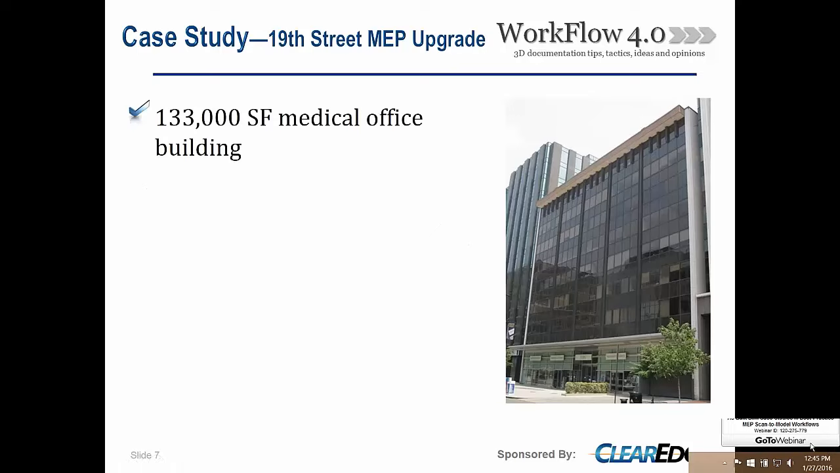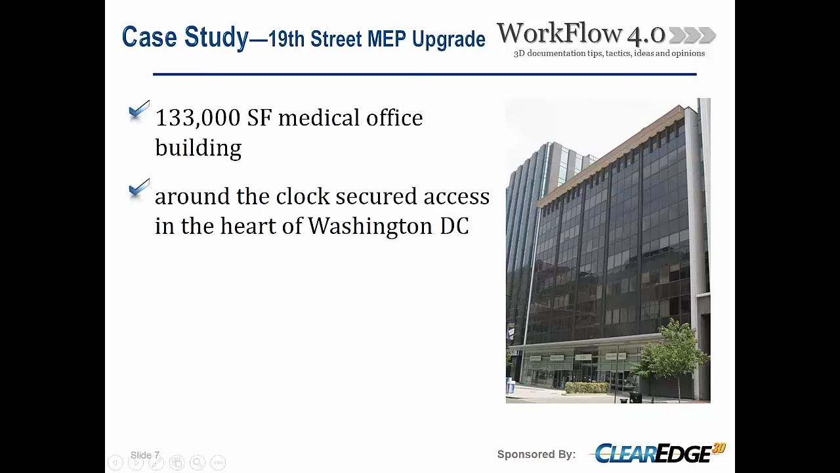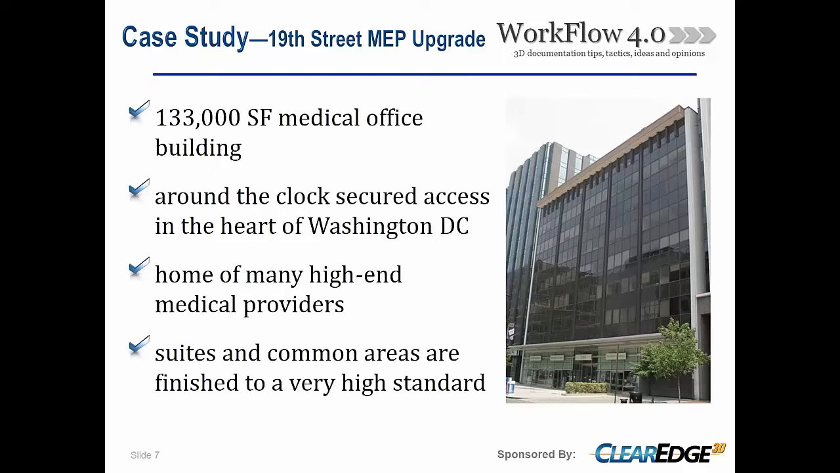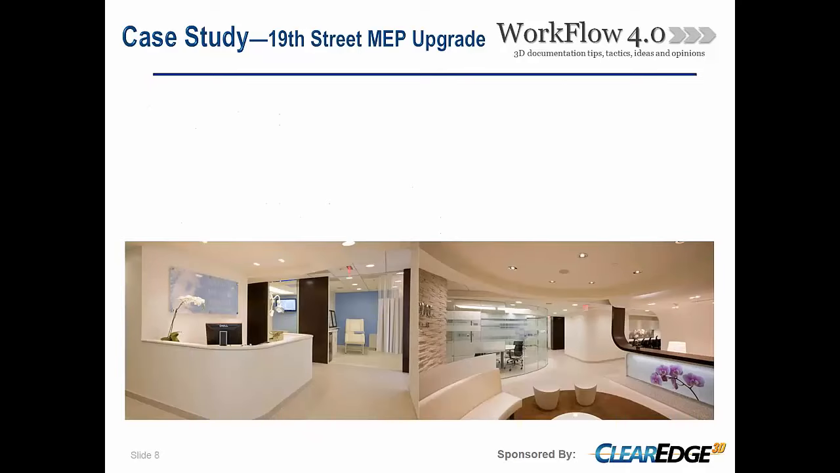Okay, so this project was about a 133 square foot medical office building. So it's a very high-end suite set up right there in DC with secured access right in the middle of DC, very high profile. So it's home to a lot of high-end medical providers right there in the DC area. You go in there and you see it's a little bit of an older building, but it's internally finished to a very high standard.